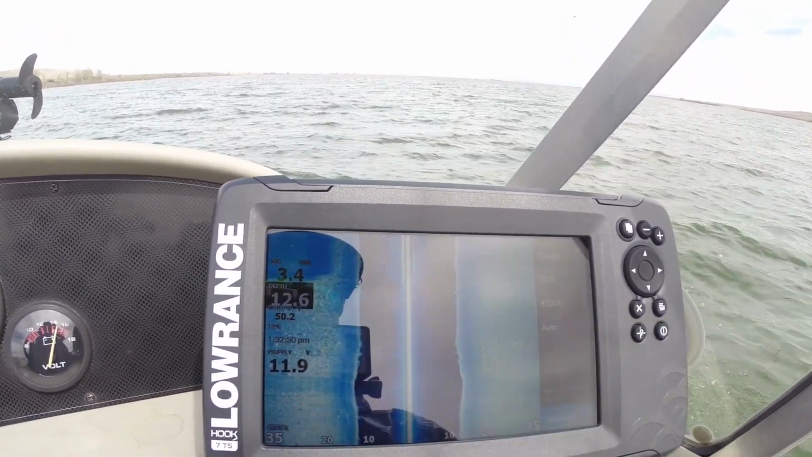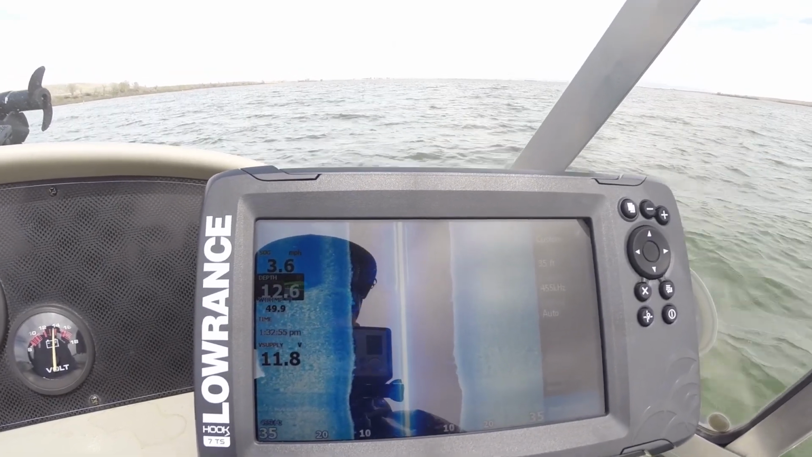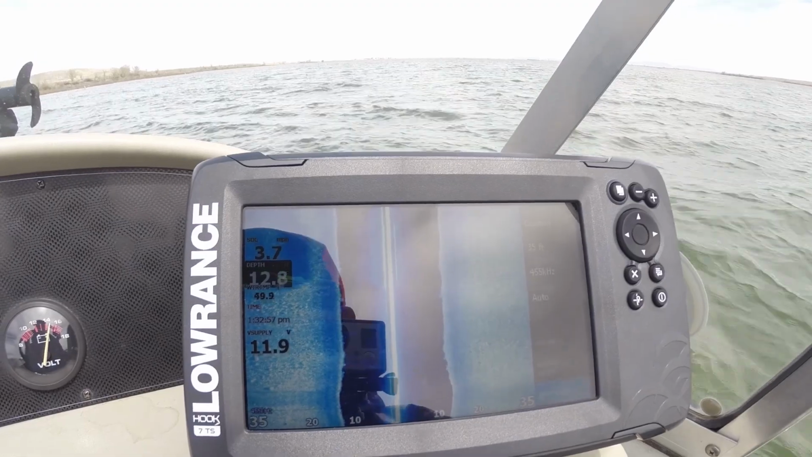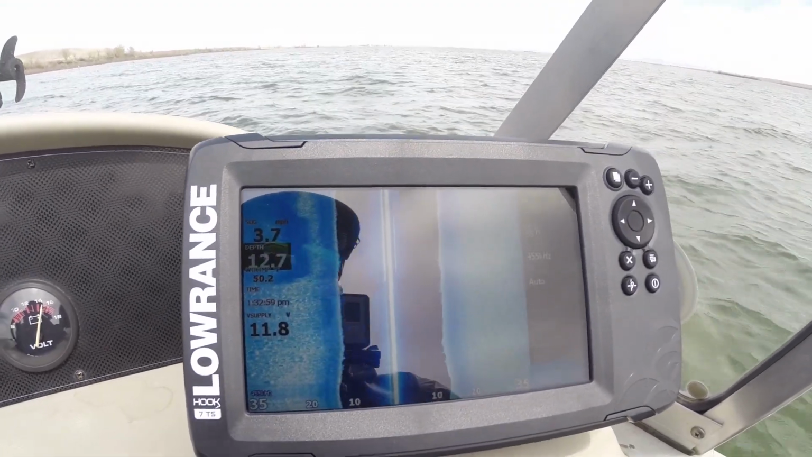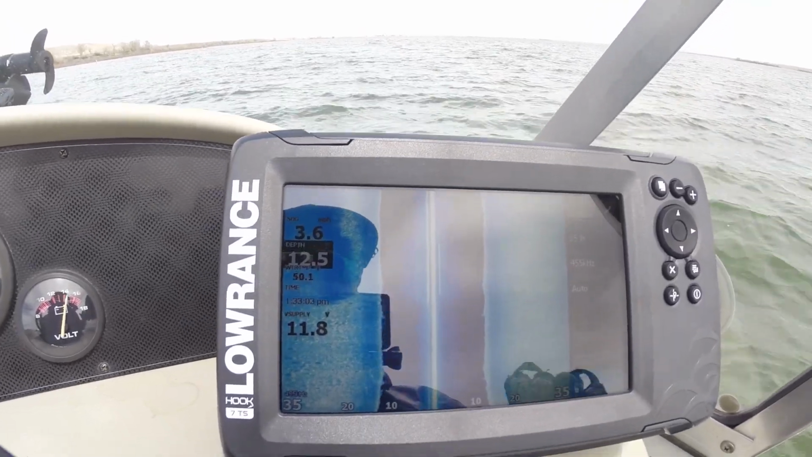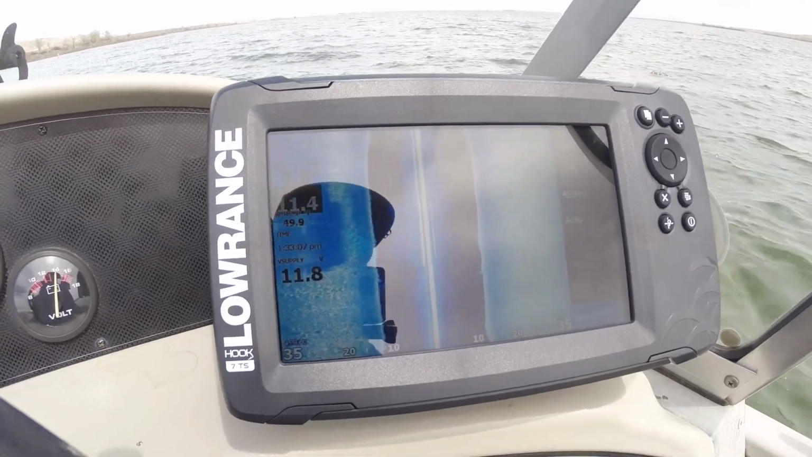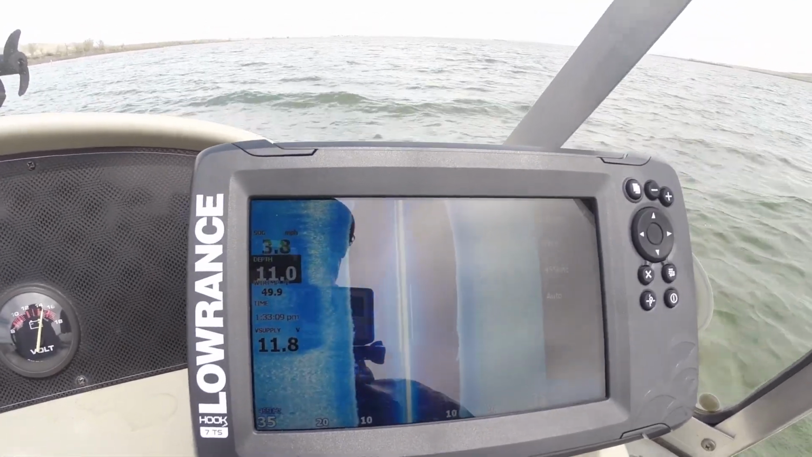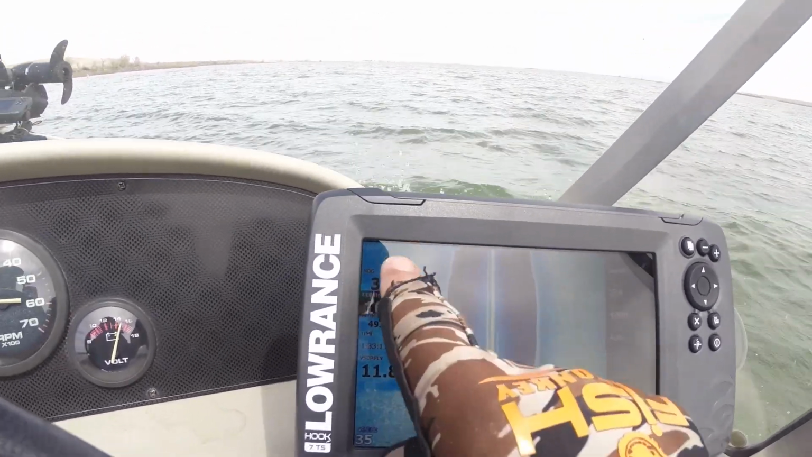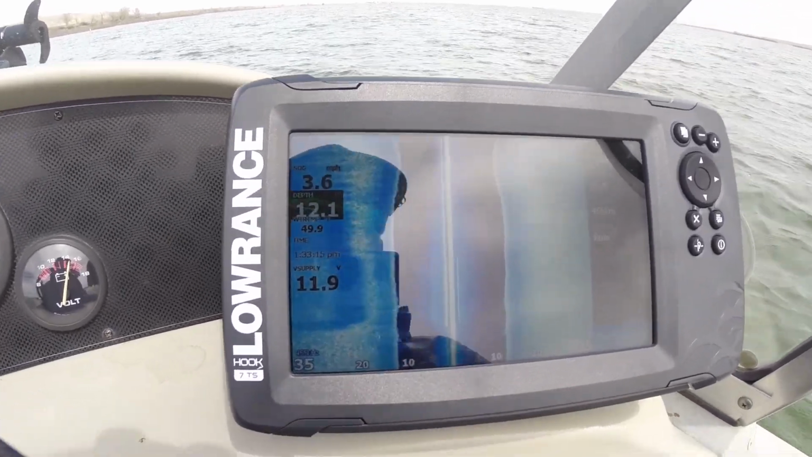So you got to make sure that is trimmed up a little bit, and by trimming it up, it also helps keep the wash and stuff like that from the propeller further back to where you're not picking it up on your transducer. So you can see there, lifting it up, and it's just getting brighter. And you can see that's the patch where I had the motor trimmed down.